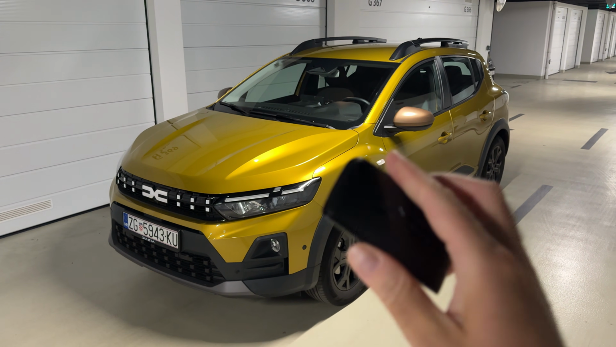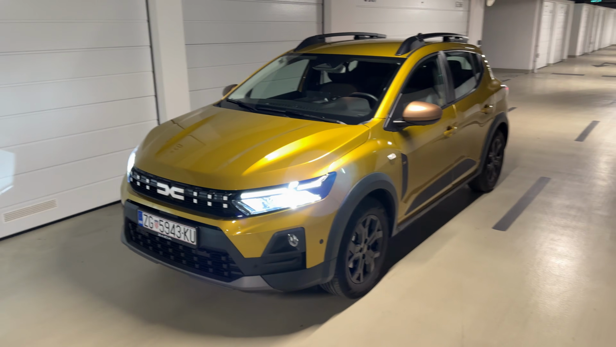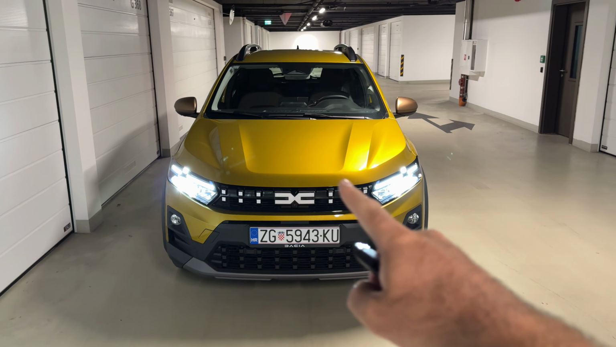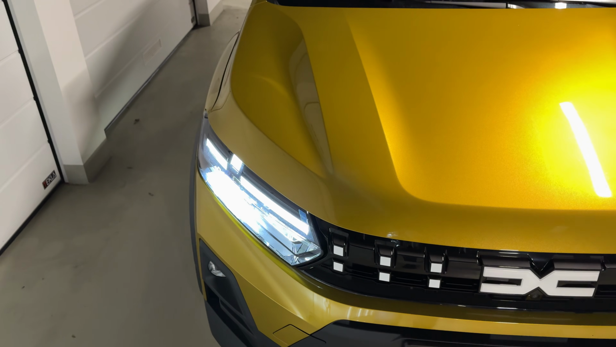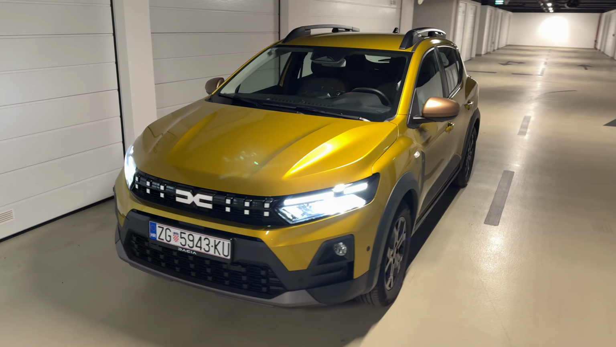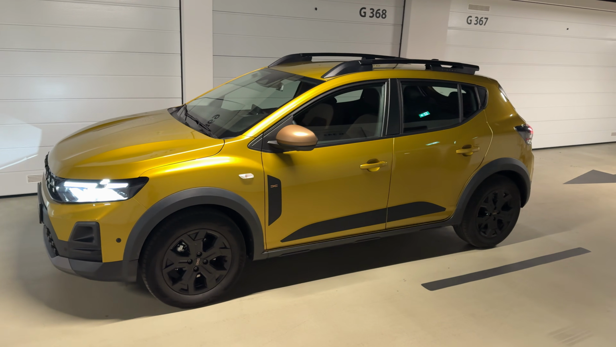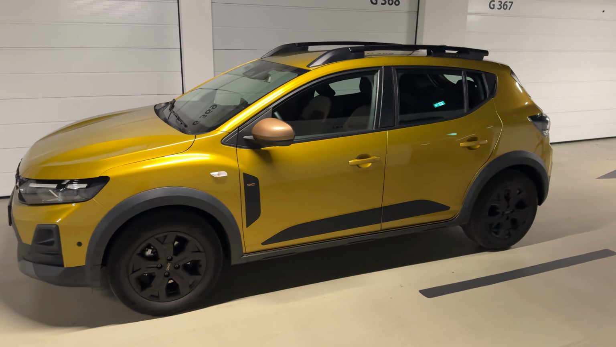Today we are going on a night point of view test drive with this car. This is the new Dacia Sandero Stepway, the facelifted version. On the front you can see the new design, so the daytime running LEDs with the inverted T shape, and then the new grille as well. Moving on to the side, you can notice the gloss black wheels. We have the extreme trim, 4 meters 10.2 centimeters is the length of the car.